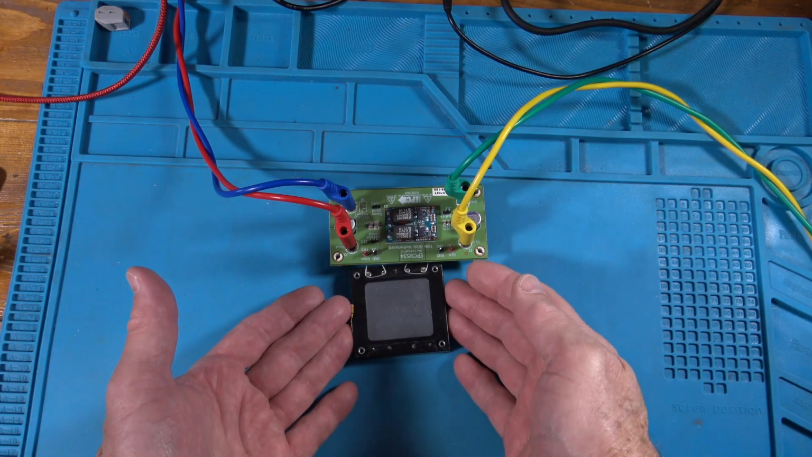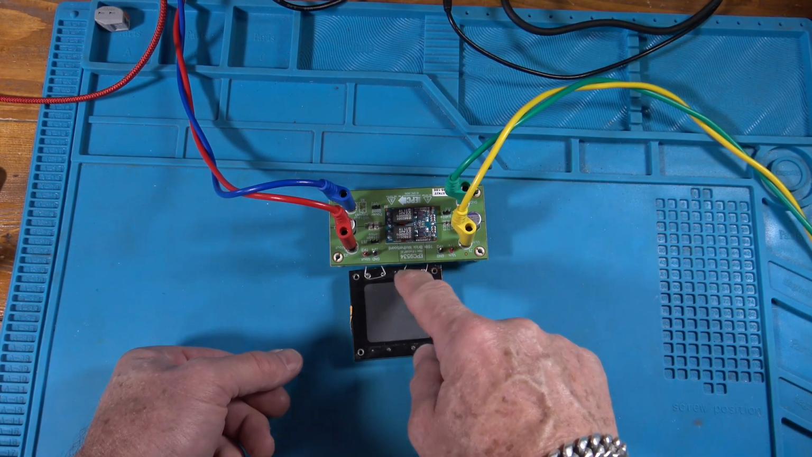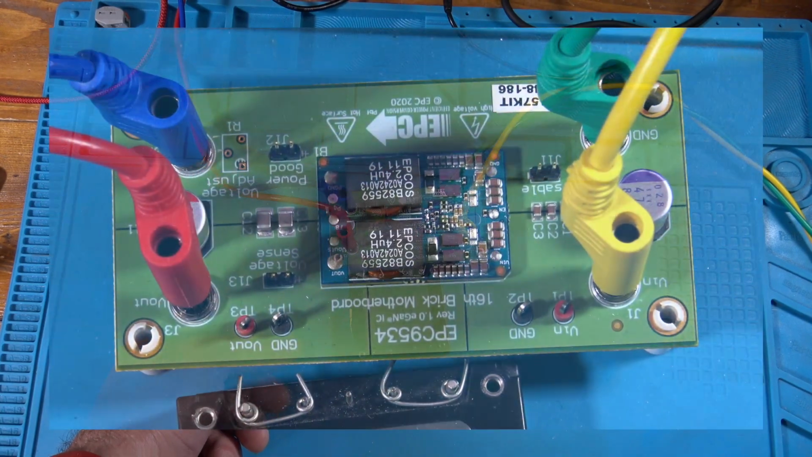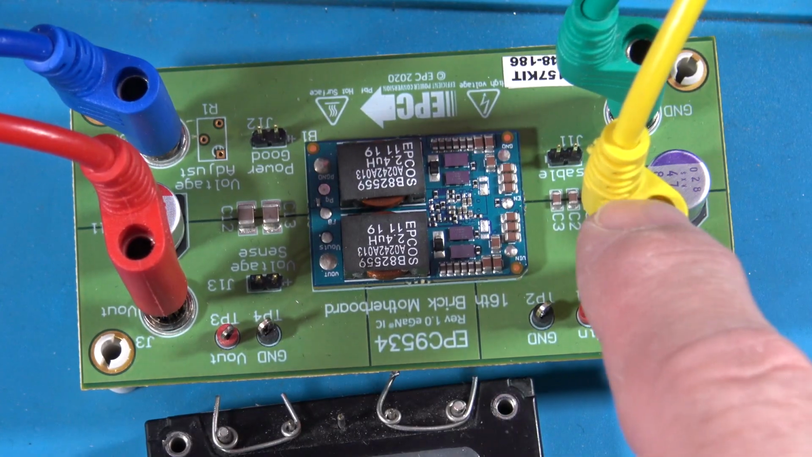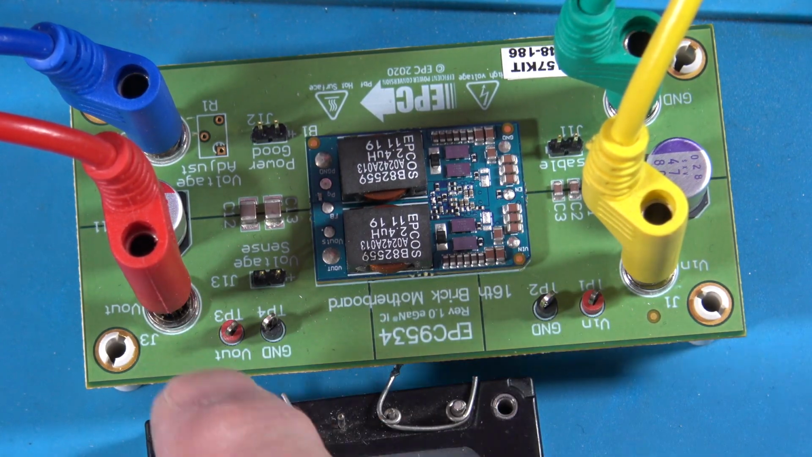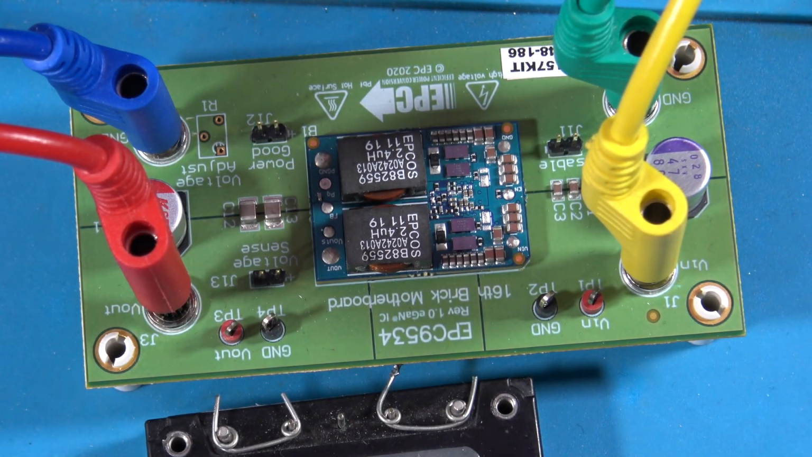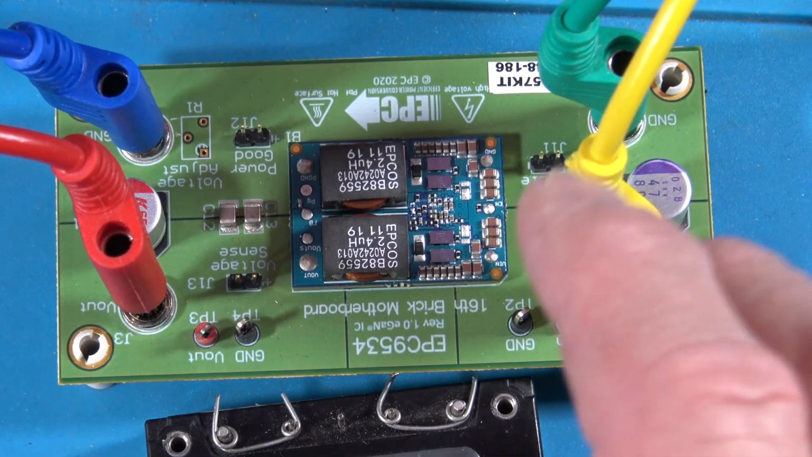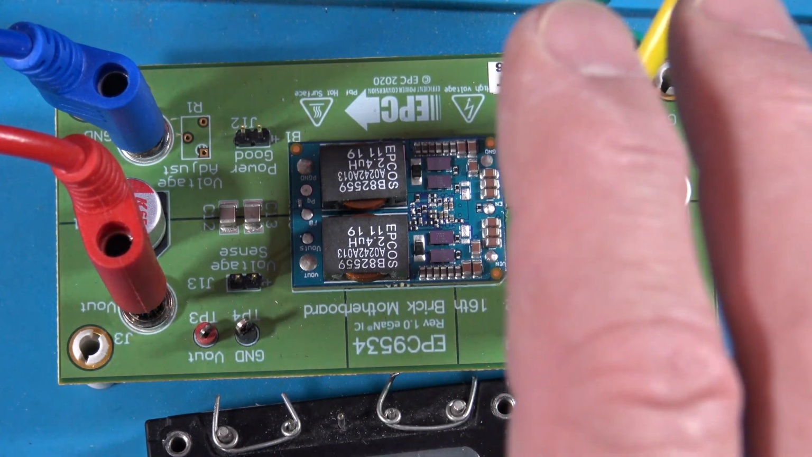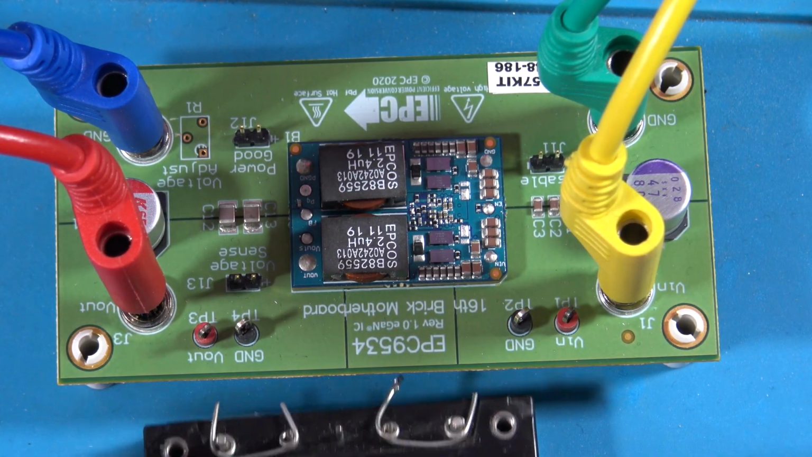Okay, guys, this is a half brick. That's a sixteenth. You can see how you could put that little card there. There's room for four of them on here. All right, so this is the power coming in, and there's a few support capacitors and stuff on this carrier card, and then this goes to the load. Okay, so I'm going to apply power, and I'll tell you how many watts. I've done this setup before and shown everything, so we're just going to jump into this, turn this on, get it heated up, and see how the camera works.